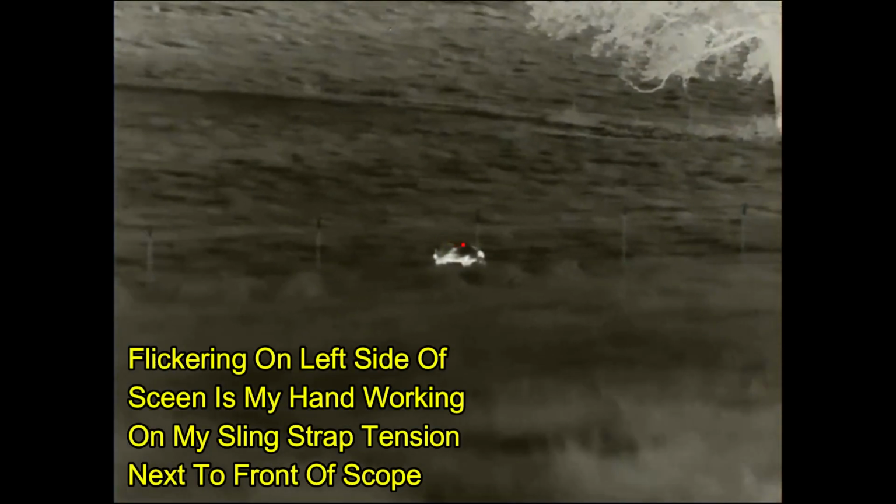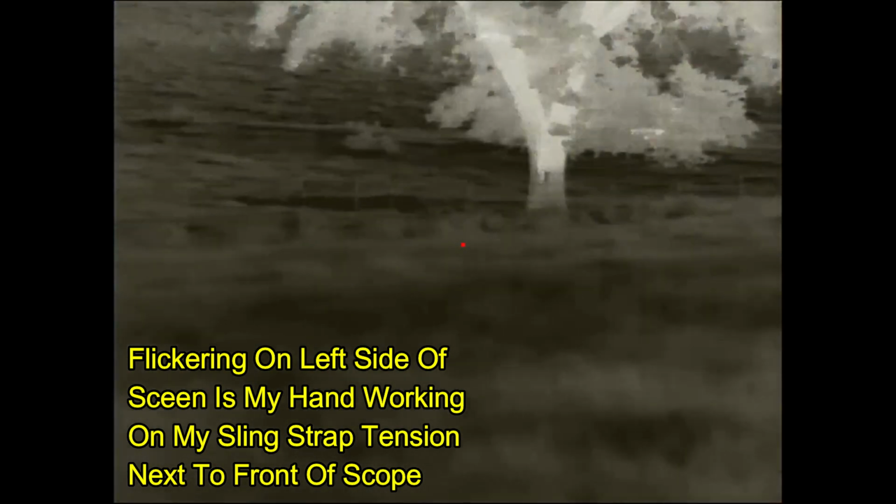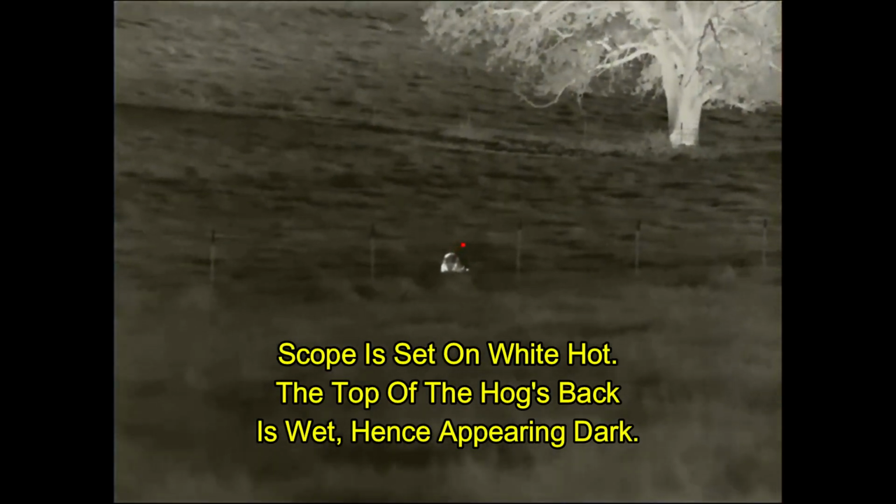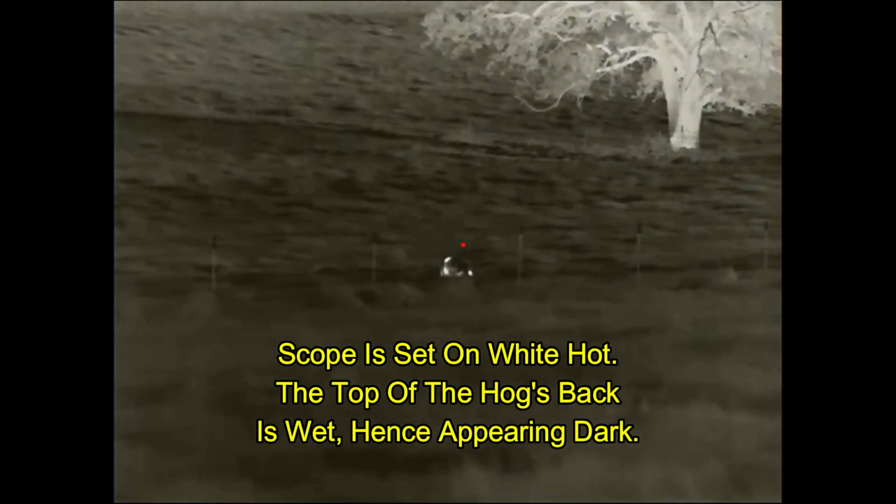At this point, I've almost caught up with him. I'm up on a ridge top looking down on him. He's on the other side of the fence, so I don't have a shot at this point. So I'm going to advance and try to move up broadside of him, and either catch him when he moves out into the field or when he moves into the field next door.